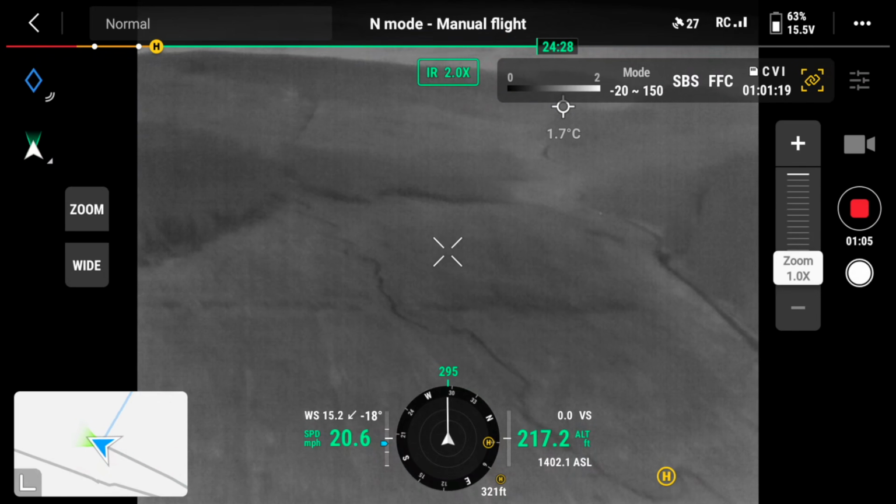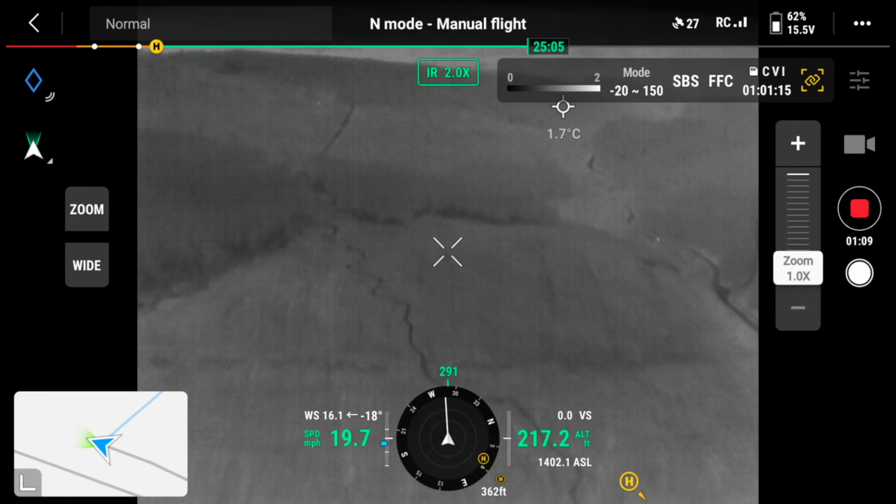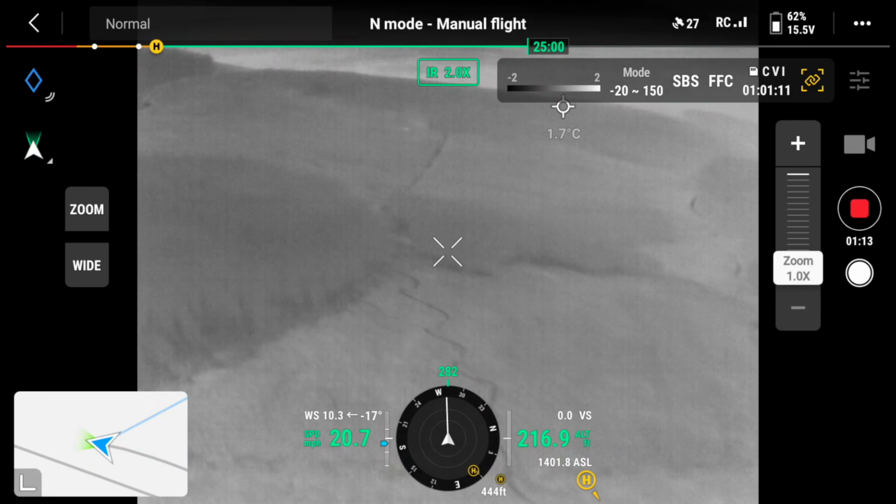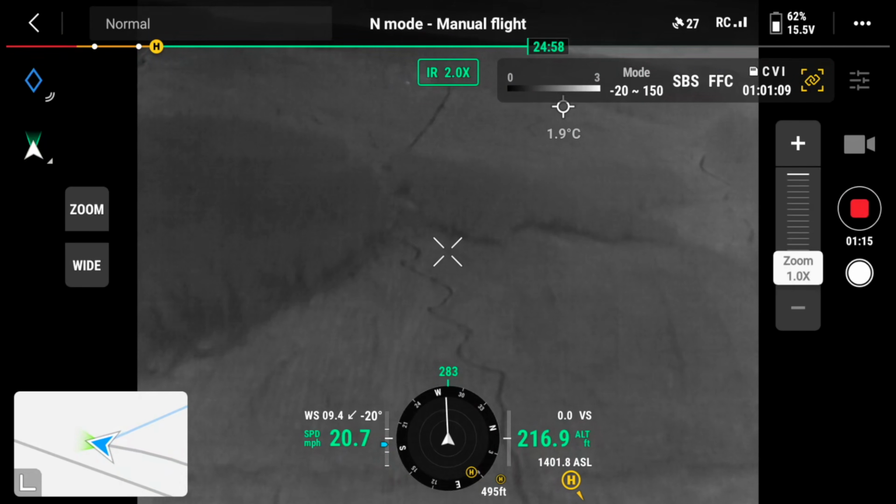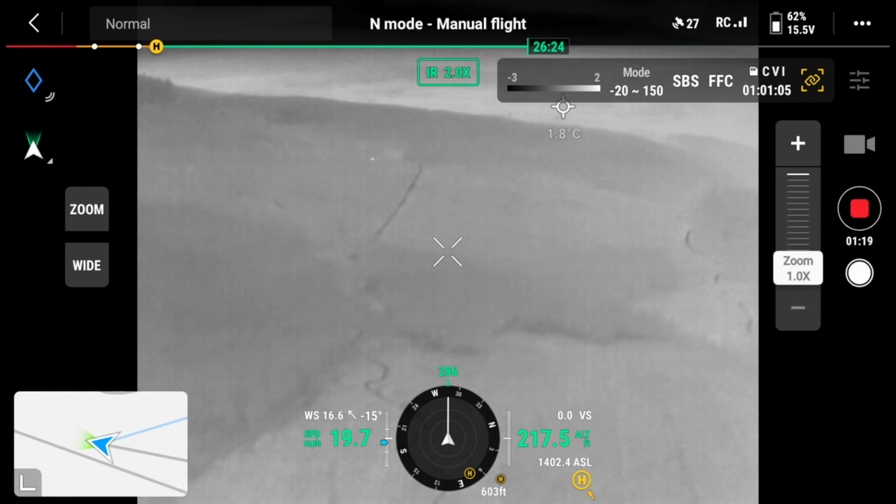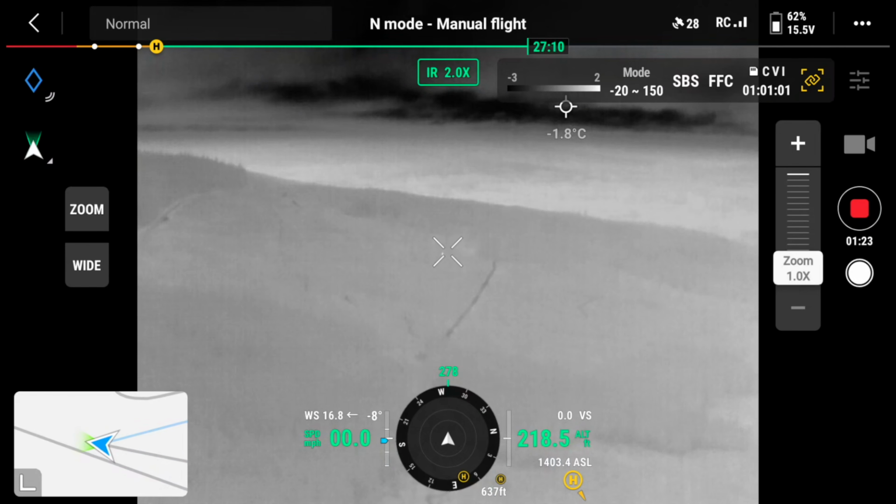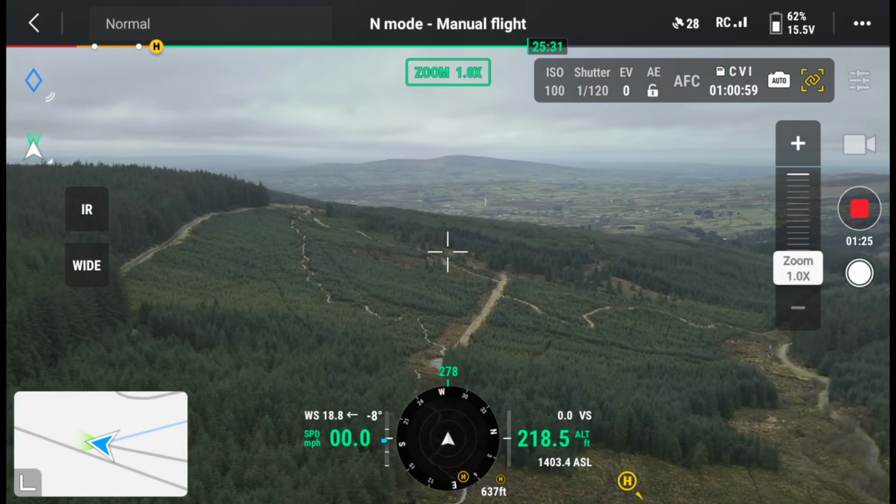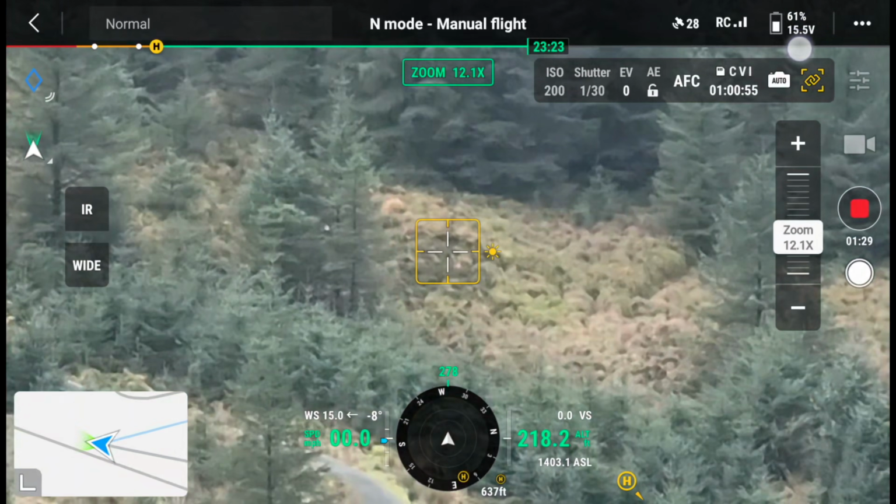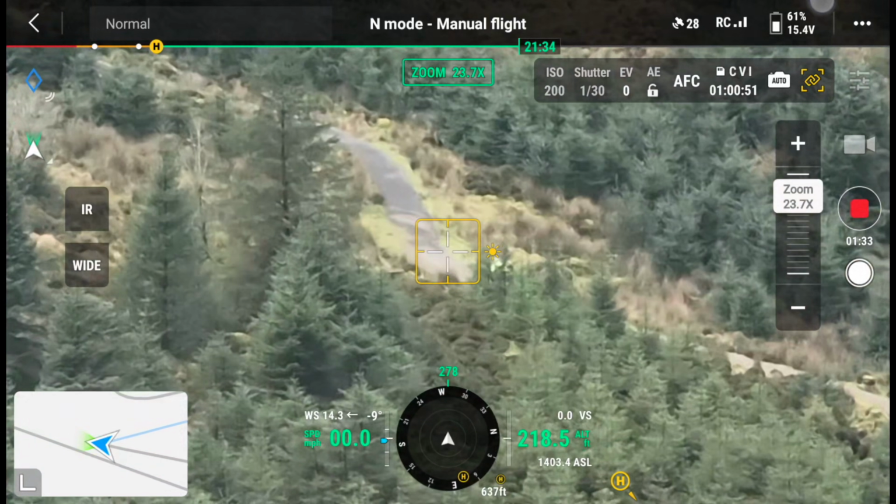And as I'm coming over this way, as you'll see over here in the corner, it's starting to pick up a little white dot. So I'm going to swap over to the zoom camera just to see what this potentially could be. That looks like a person potentially.